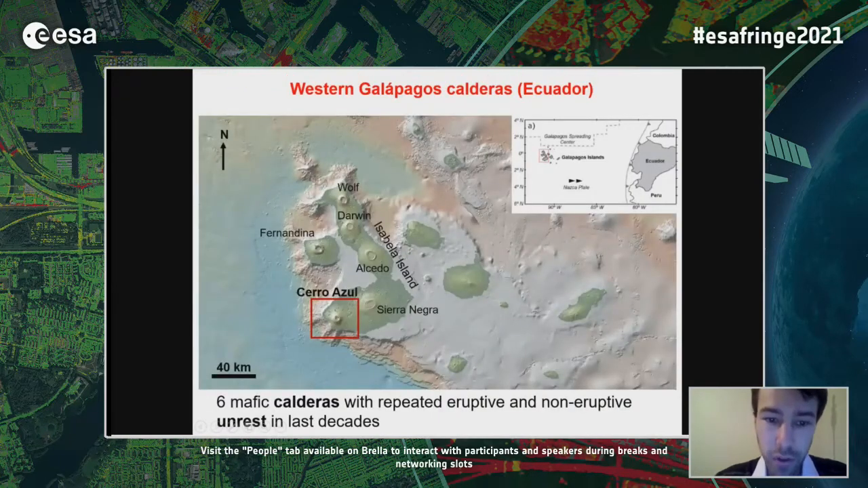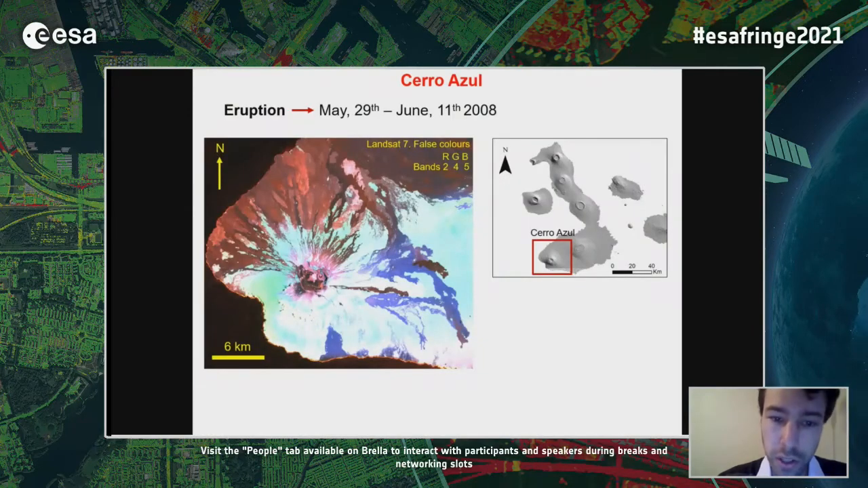Among the restless volcanoes, there are those of the Western Galapagos, which is a hotspot magmatic province made up of 6 active volcanoes with summit mafic calderas, which underwent repeated eruptive and non-eruptive unrest in the last decades, only partially studied. Among these, there is Cerro Azul, even though it is one of the most active volcanoes among those of the Galapagos. Its unrest episodes have been poorly studied.